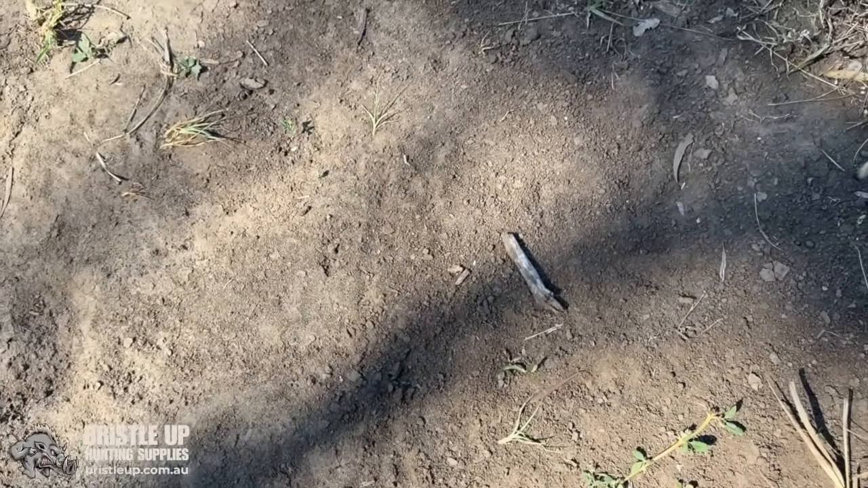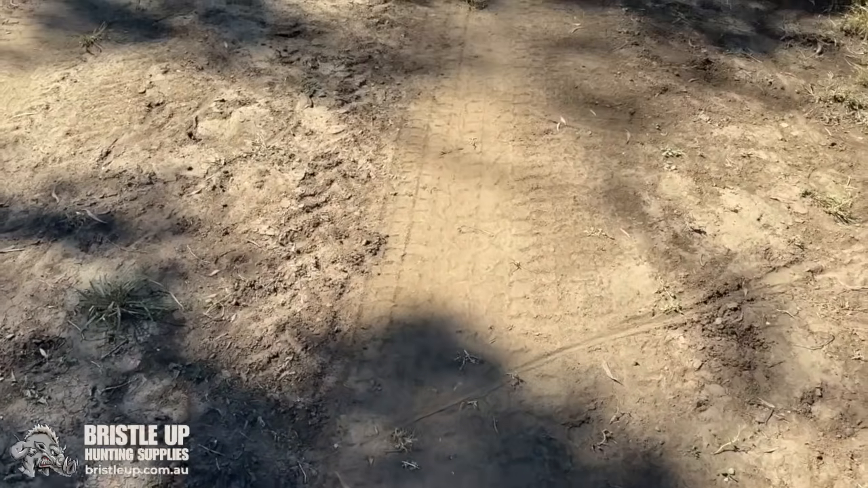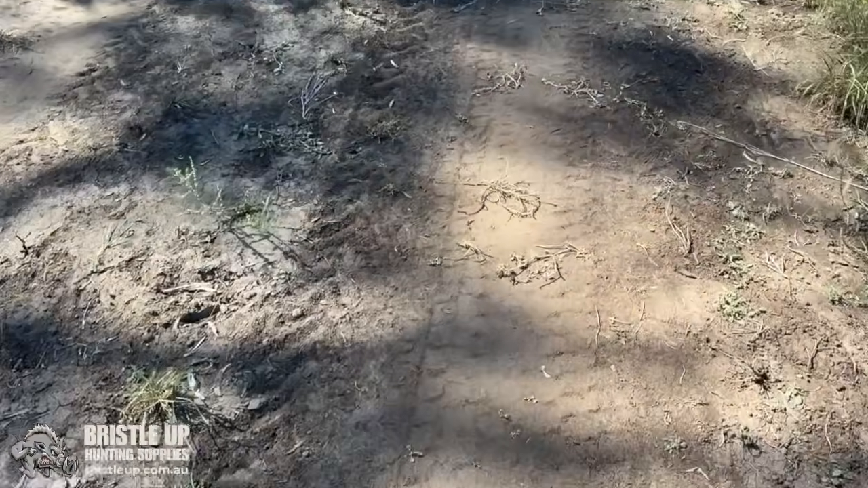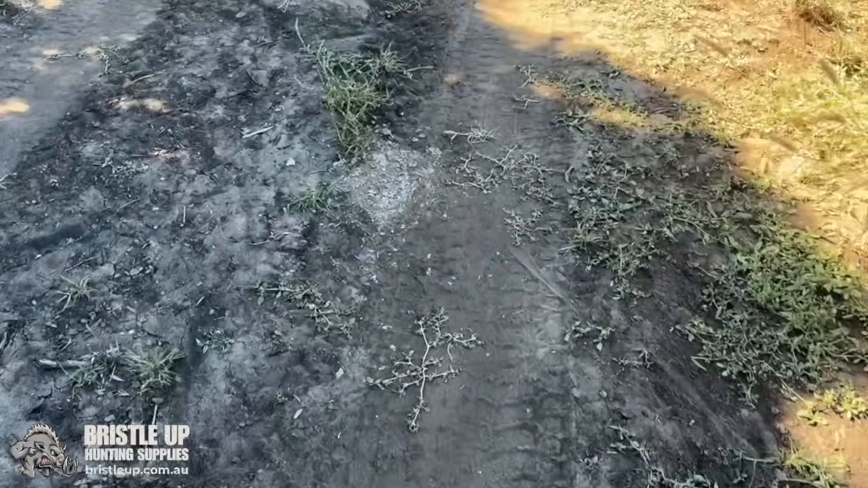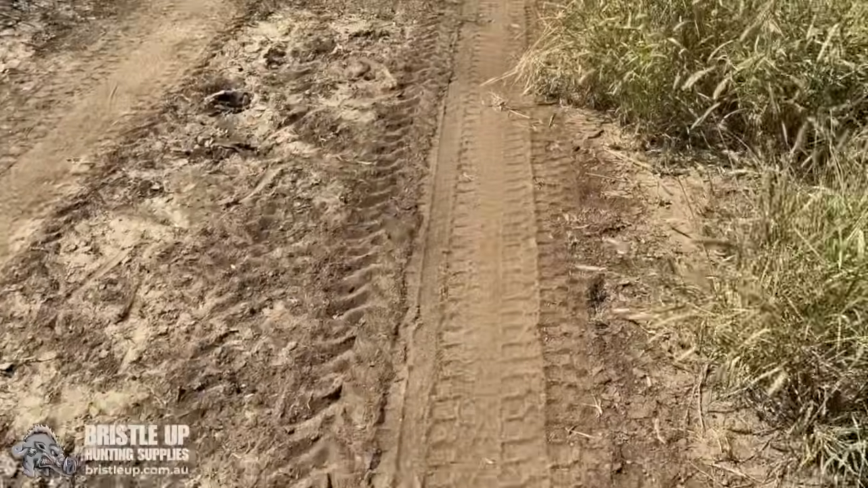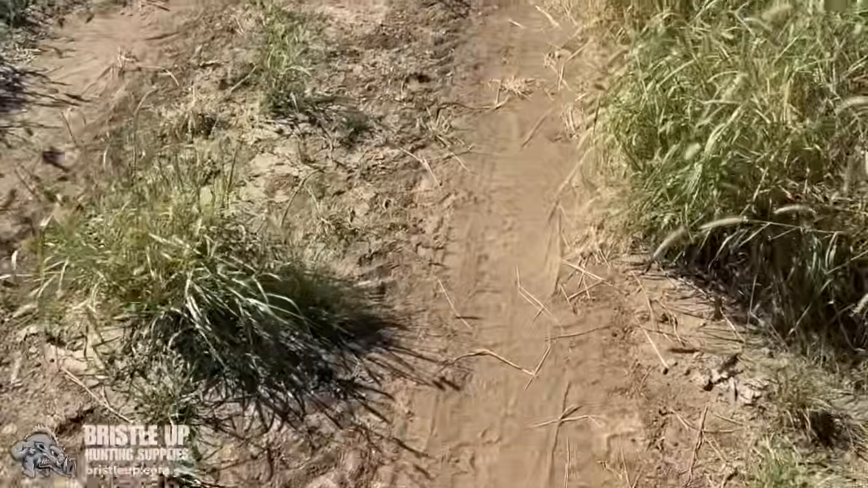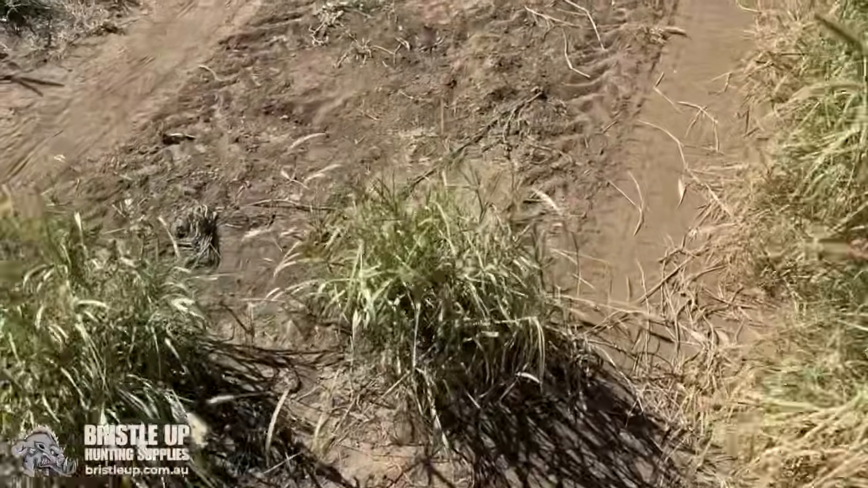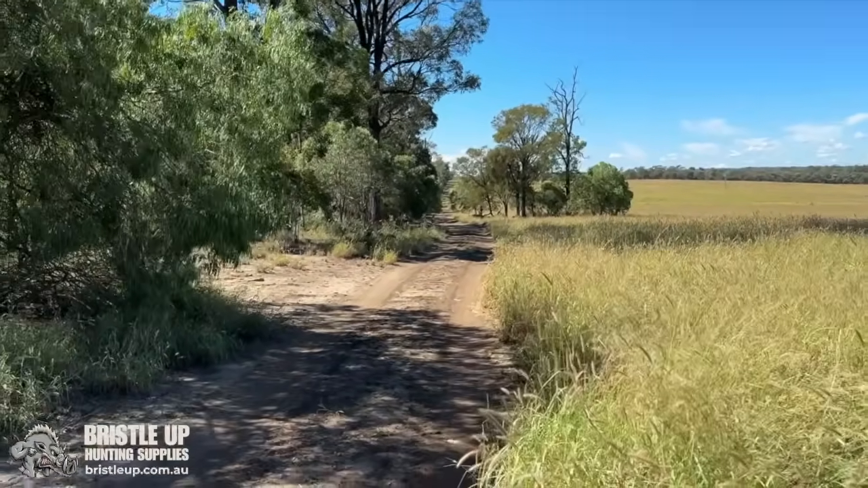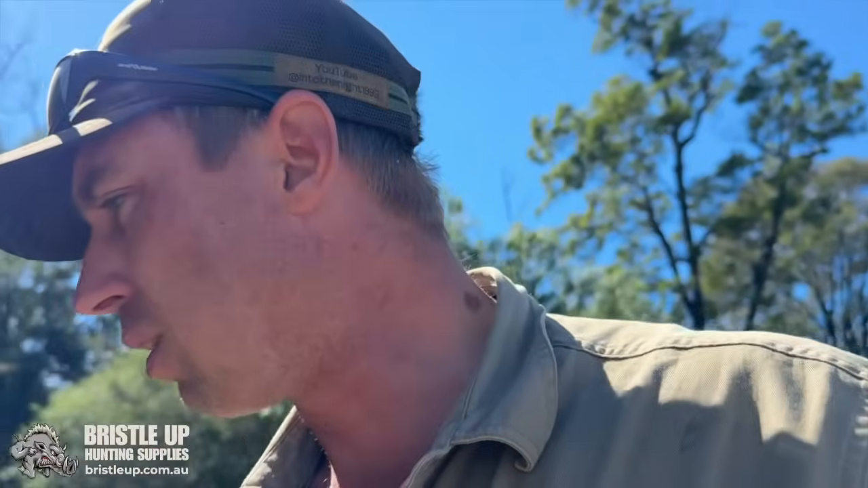There's been something scratching around the tracks. I don't know whether it's the wallabies sniffing around, but I can't see any dog tracks even along here. Since that other one got caught in the trap here, they might be avoiding this area. I can't see any tracks. That one's good. I would have got one on the camera. The camera sent me a picture this morning, but there was nothing on it then.